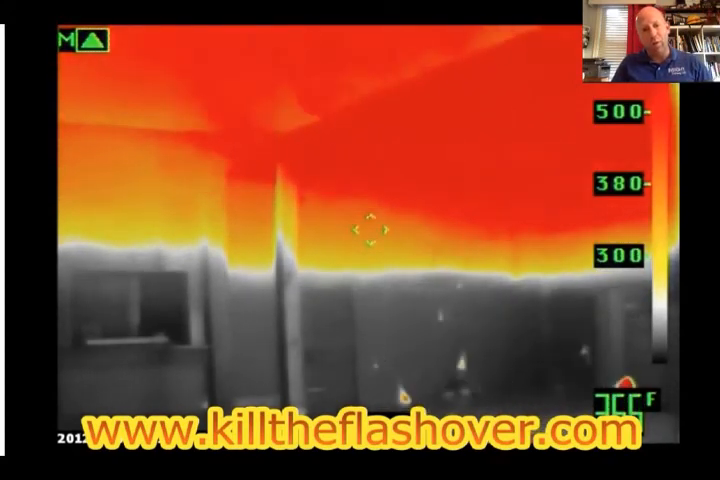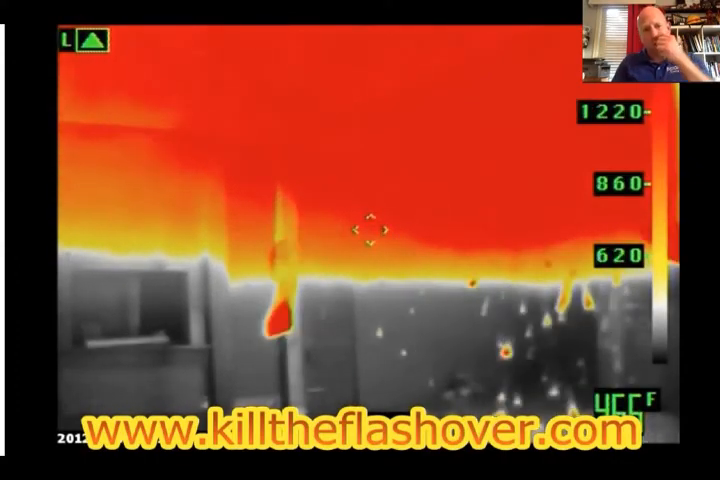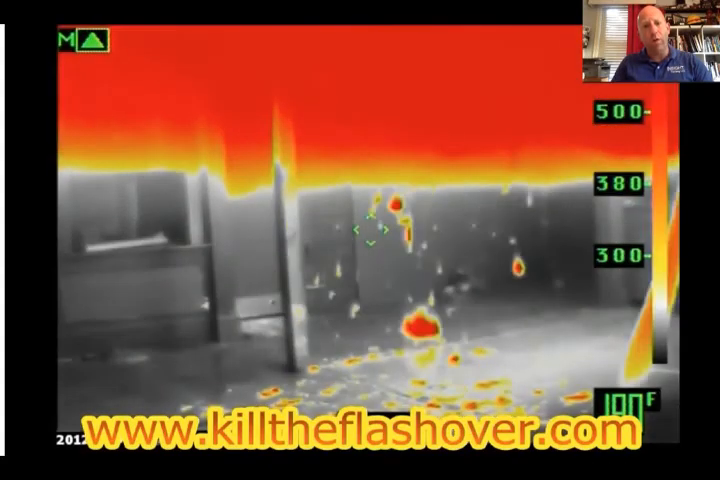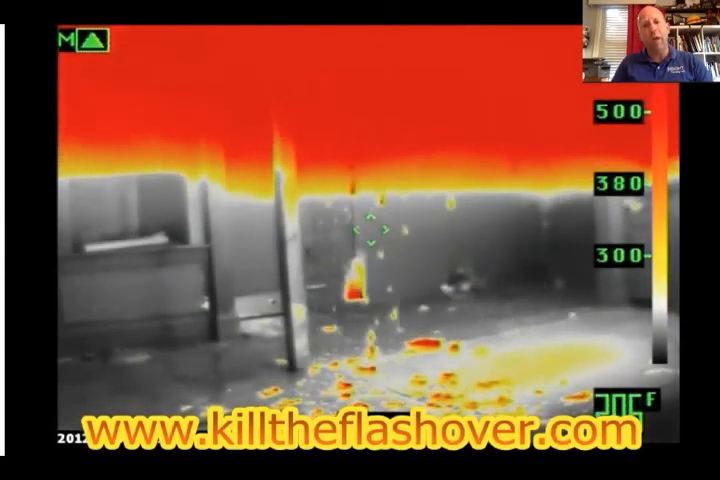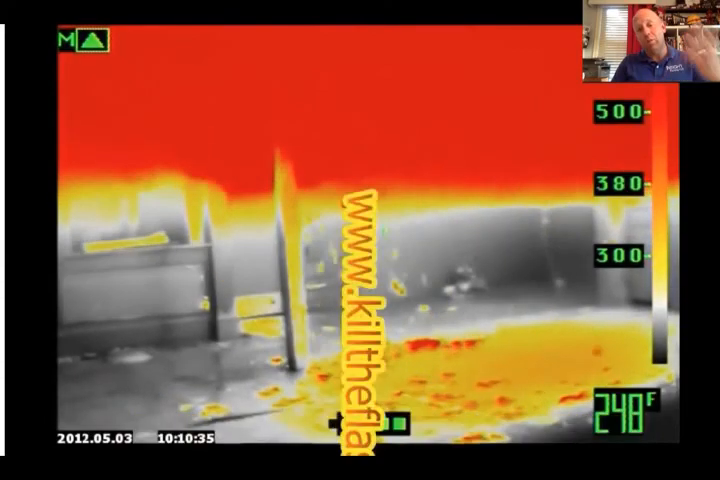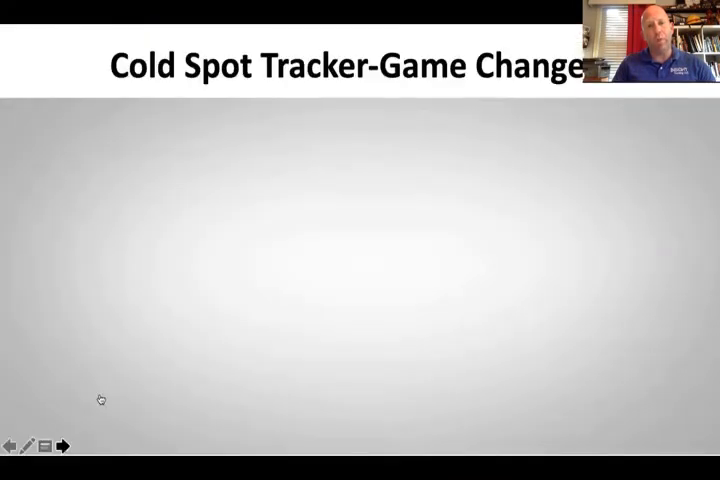Notice the descending thermal layer. You're at medium sense mode. Watch what happens when this thing switches to low sense. Boom. Hey, where'd my color go? Boom, there it is. I changed my focal point. Came back. Now it looks really bad. When it goes to low sense, I lose that. And you get fooled by it because we don't know our camera.